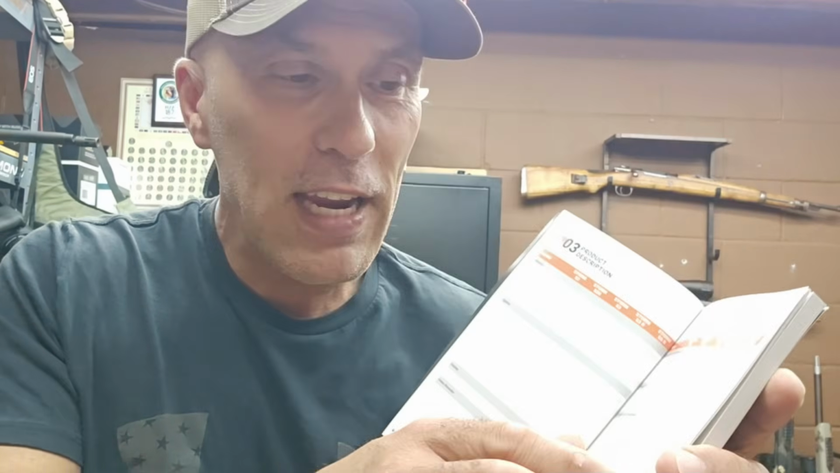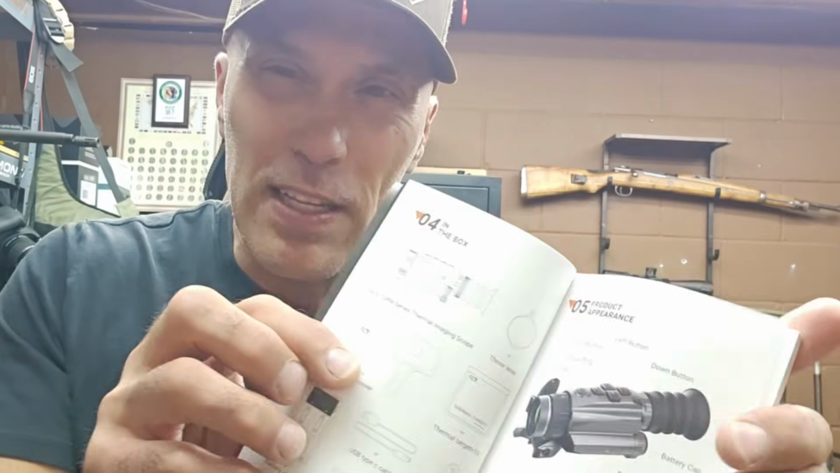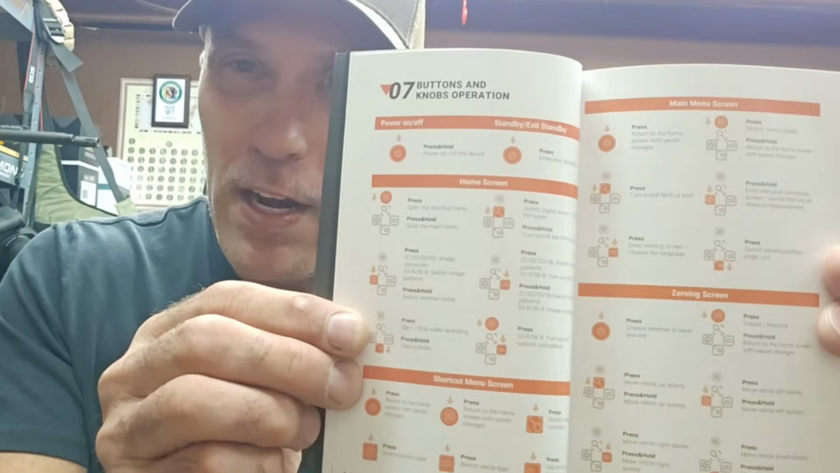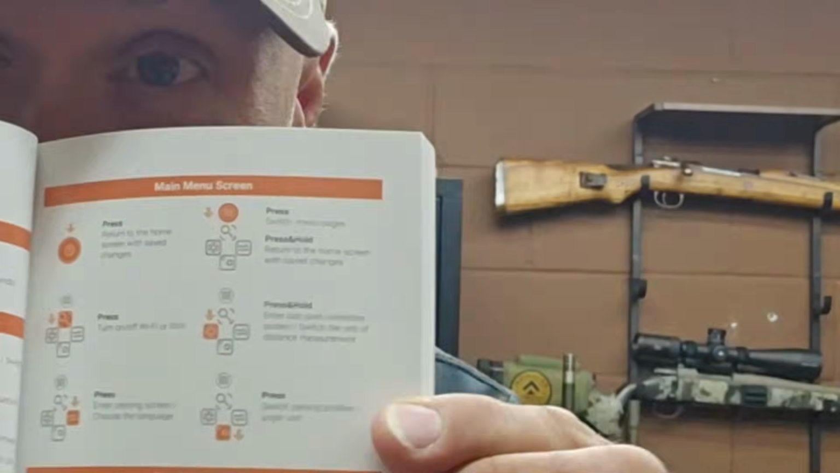We got these things so you can get right to these little QR code deals. But lots of nice, simple to navigate charts with the specs, a layout of what comes in the box, what each button does, and a little bit more stuff going on with how to attach this thing to a platform. Very well done for a quick user guide. I like that. That is paramount to me, giving this thing a relatively positive view.